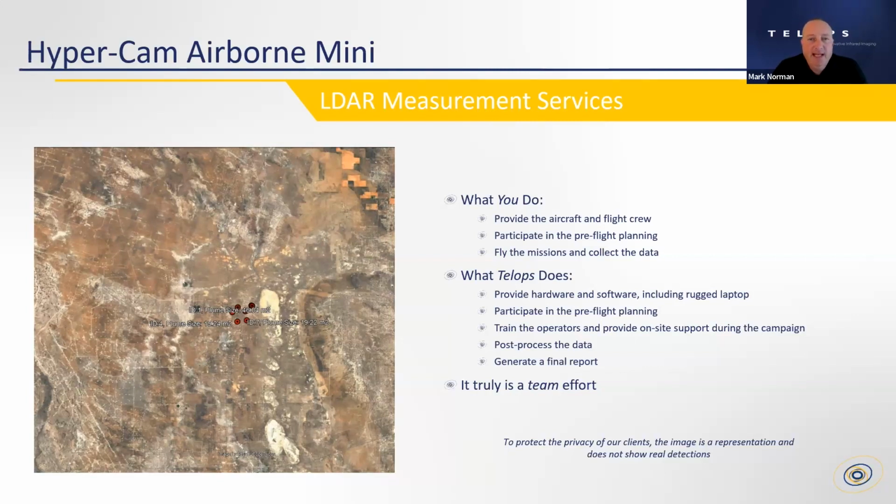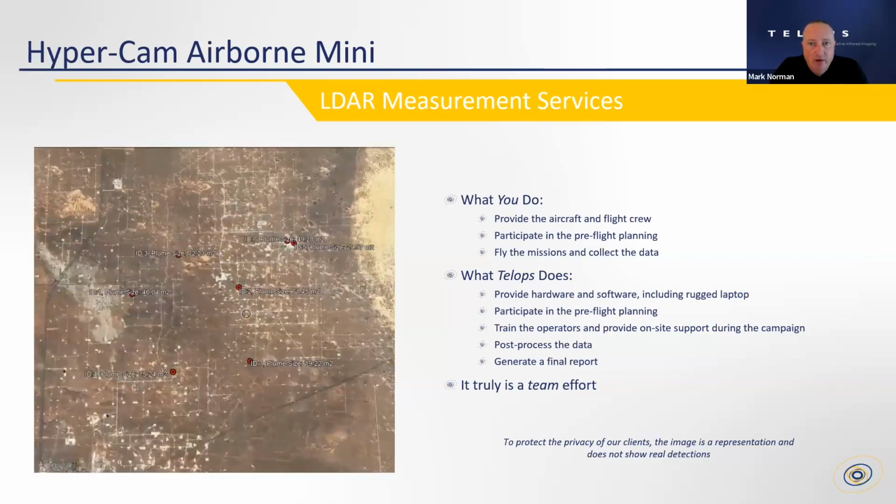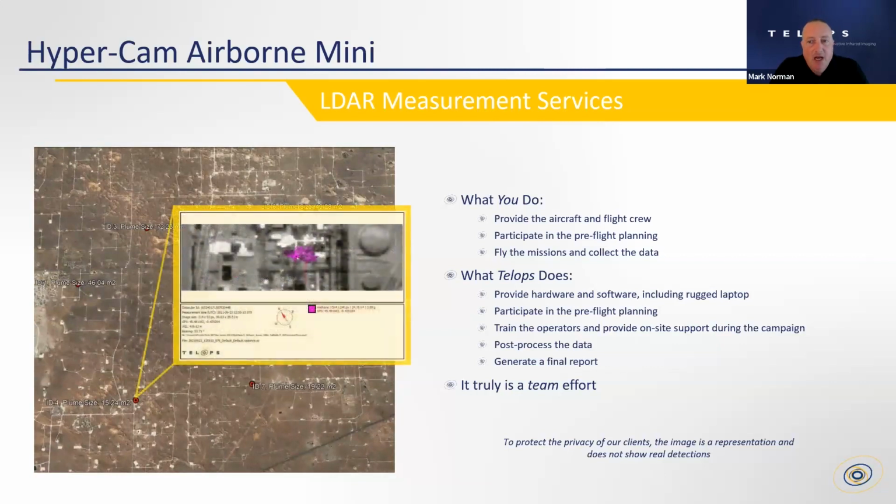You participate in the planning, as I discussed. Where do you want to do the measurements? What are the coordinates you need to inspect? And then ultimately, you or your agency fly the missions and collect the data. What do we do at teleops? Well, we provide all the hardware and the software, rugged laptop, and we train the operators on how to do all the operations. We help you in the pre-flight planning, and then we're there on site as you're doing these measurements. We take all the data, we post-process it, we do the quantification, and then ultimately we give you a final report.